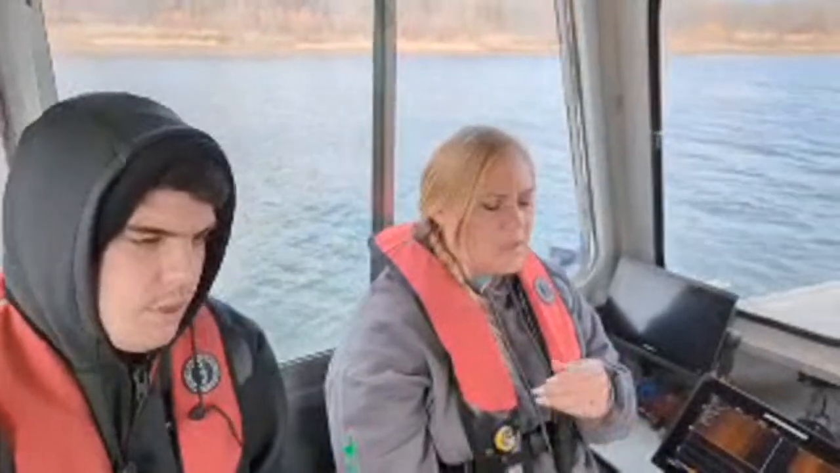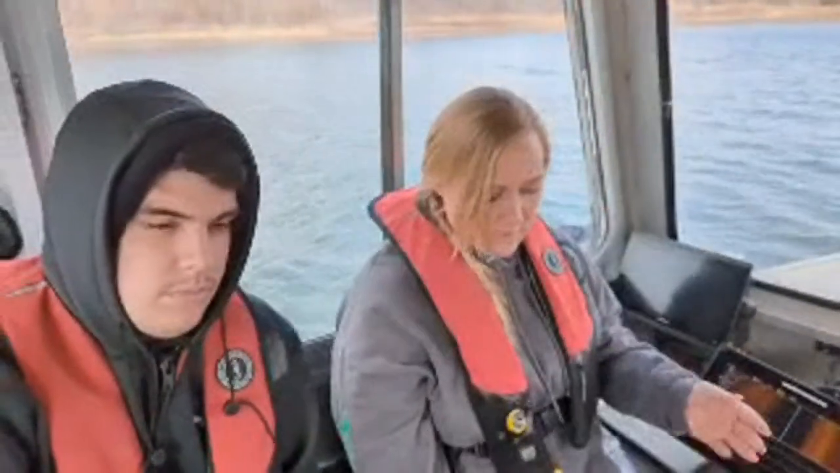We spent a majority of our time last year searching for these 3 on the Kansas River, where we removed 3 or 4 vehicles, with the assistance of a few different tow companies and the Wyandotte County Sheriff's Department. They were fantastic to work with.